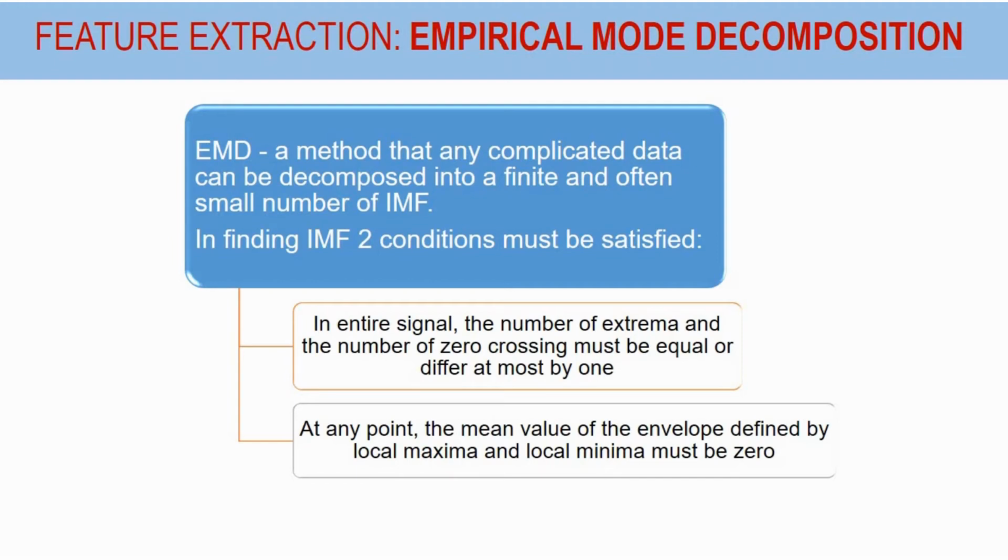The first one, in the entire signal, the number of extrema and the number of zero crossings must be equal or differ at most by 1. The second one, at any point, the mean value of the envelope defined by the local maxima and local minima must be 0.